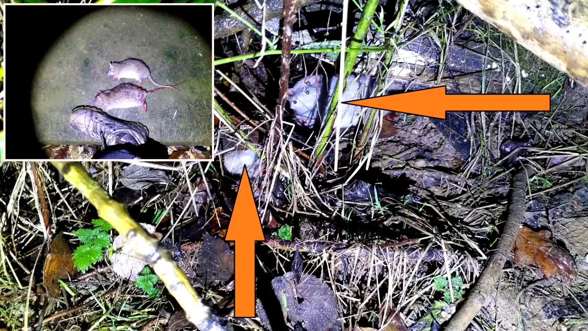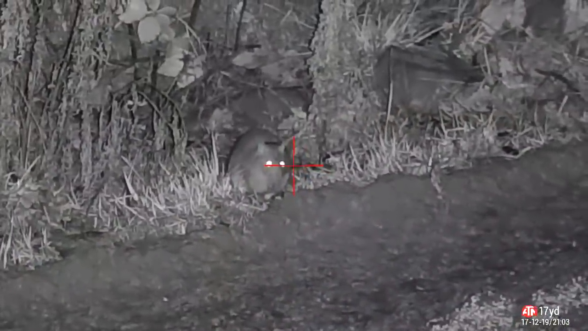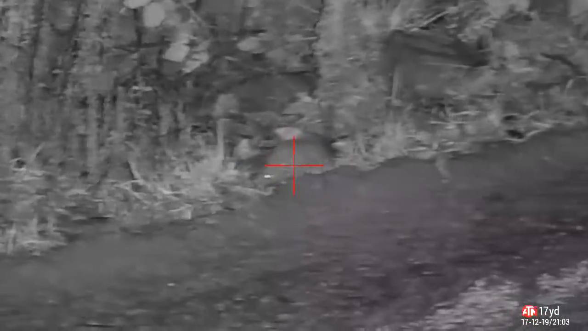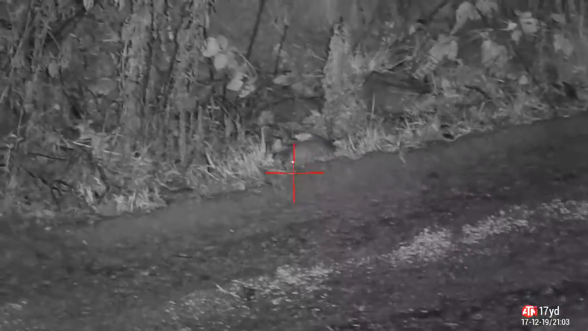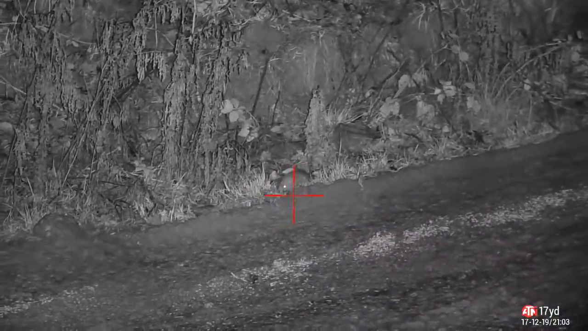Not a bad size either. Quite a decent size. Big fat things. Just by the roadside, down he goes.